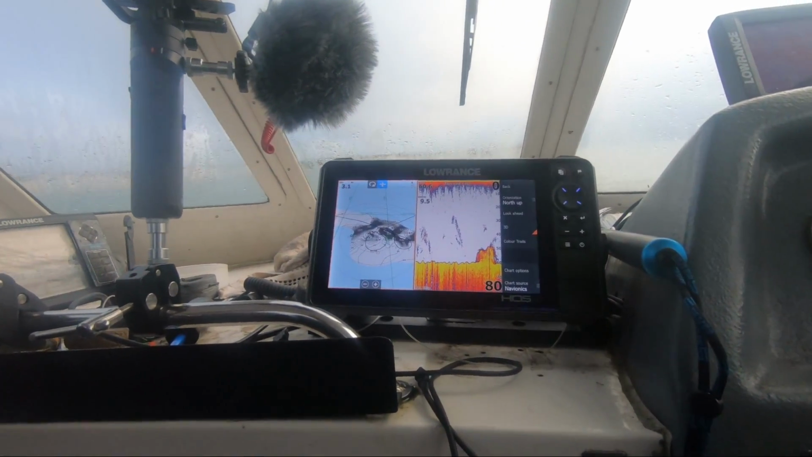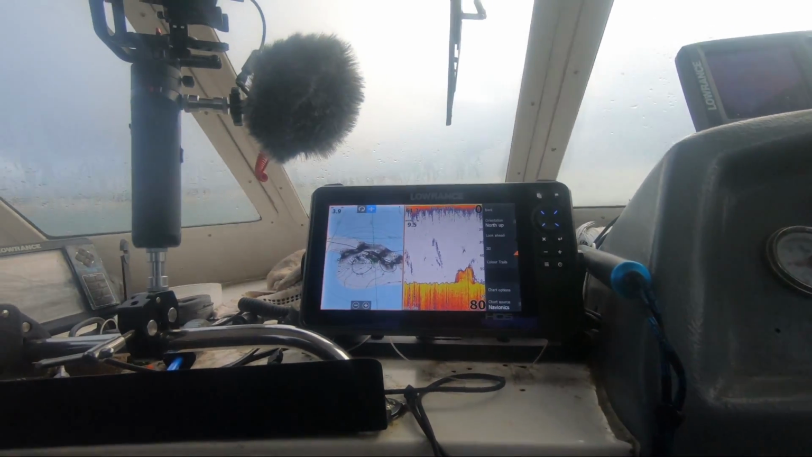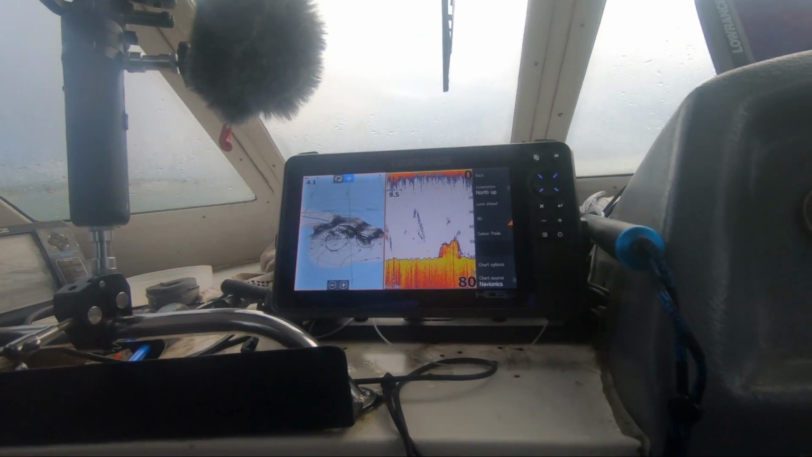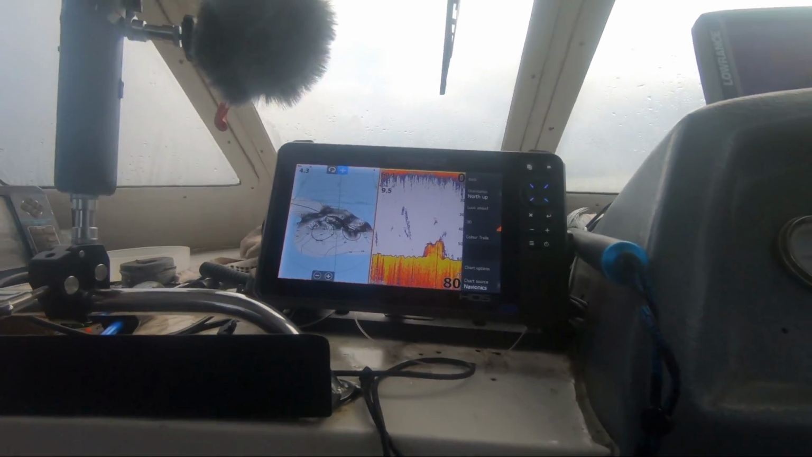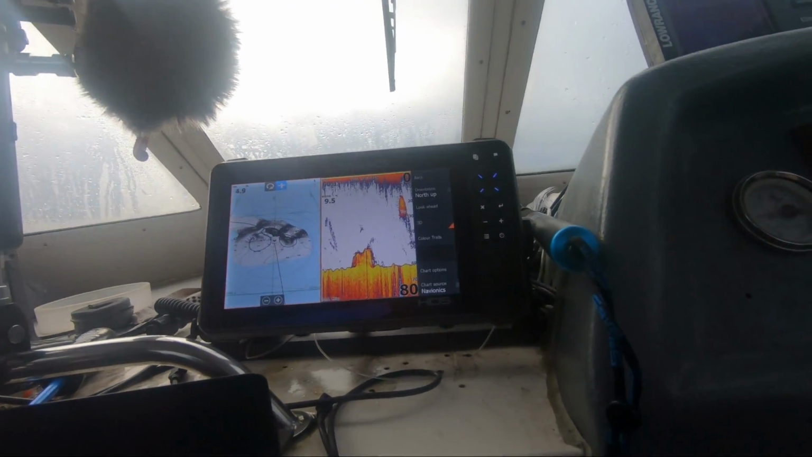This year. And that's above the wreck there. Yeah, that smacks of pollock. It does, yeah. Tide's going out at the moment. Look at that. Shoals of sprats maybe.